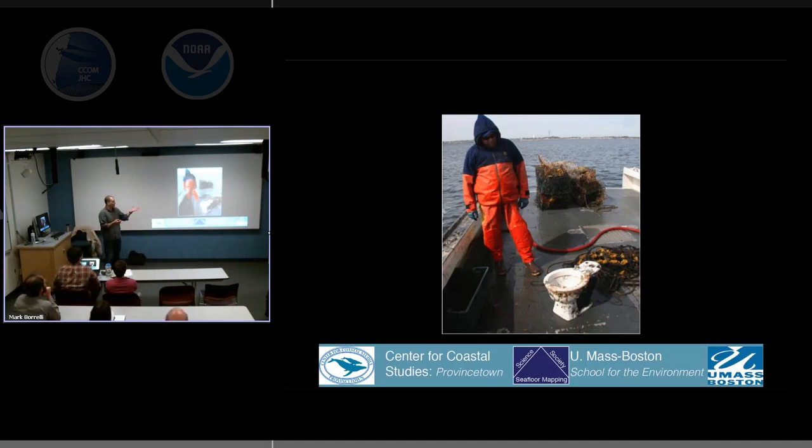The locals throw this. This is lobster habitat. The locals throw this down. They know where it is, and they go get lobsters. And lobsters like to hide inside, and somehow these guys reach their hand in and grab a lobster.